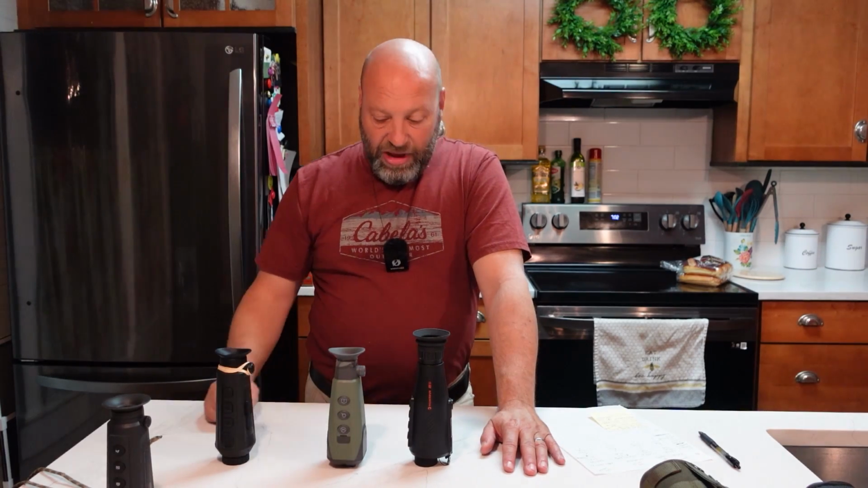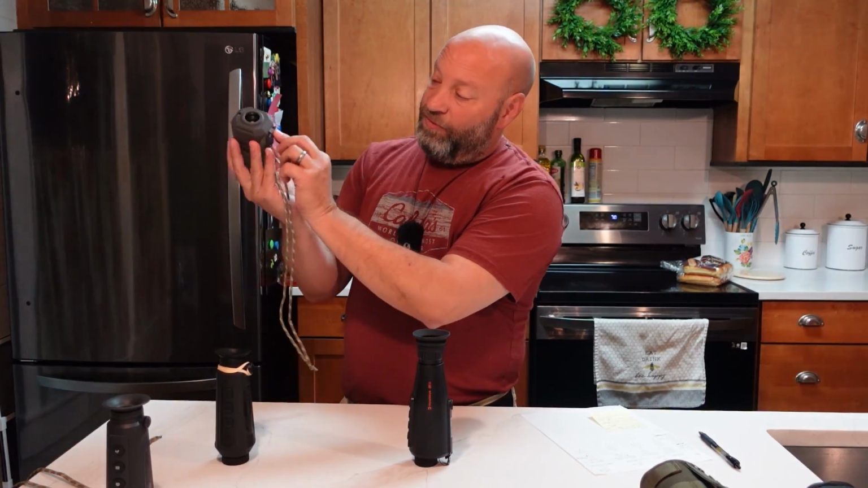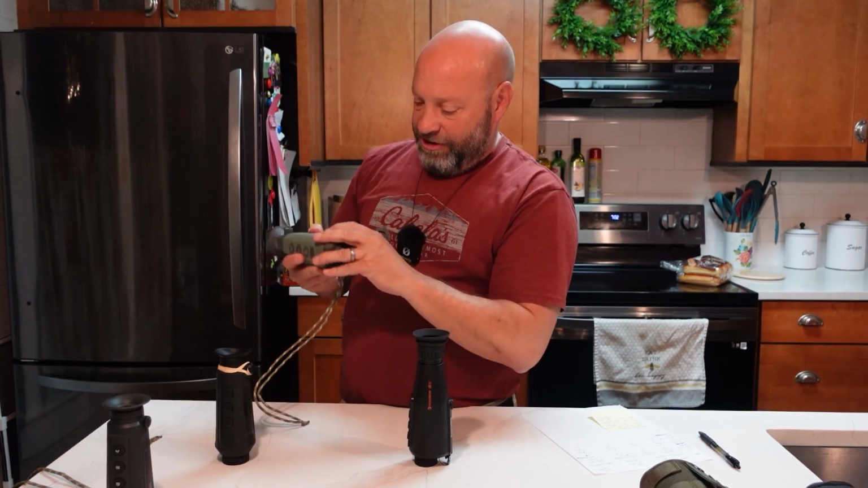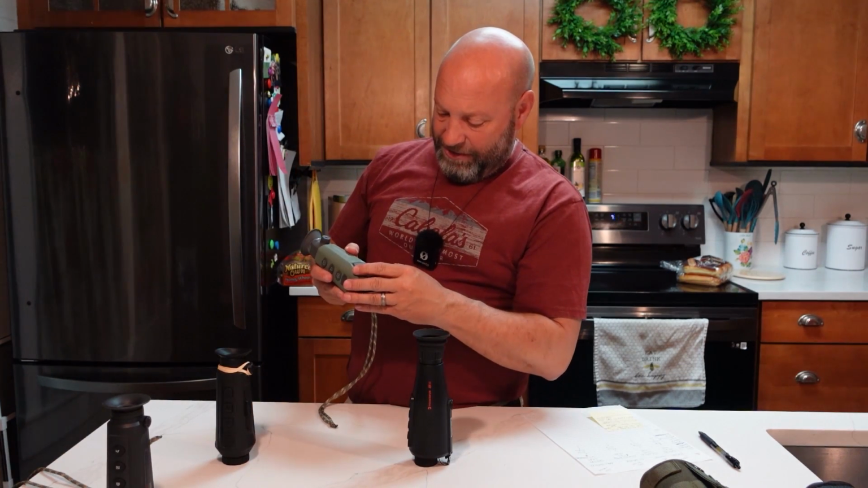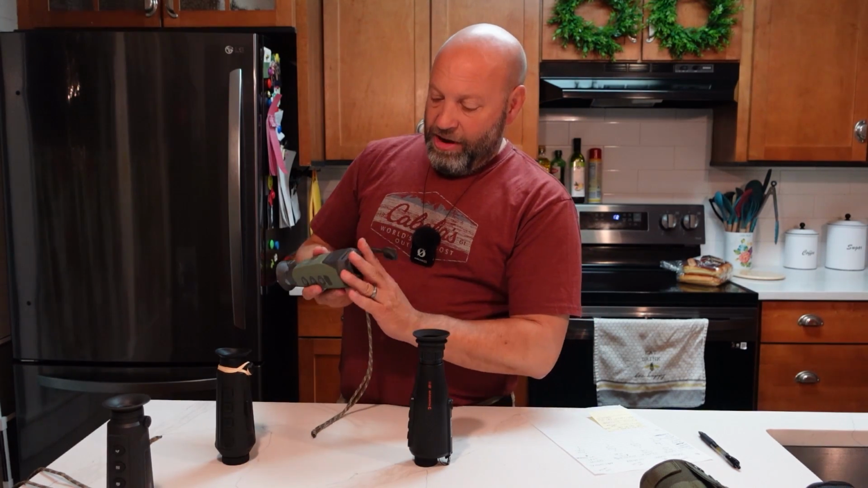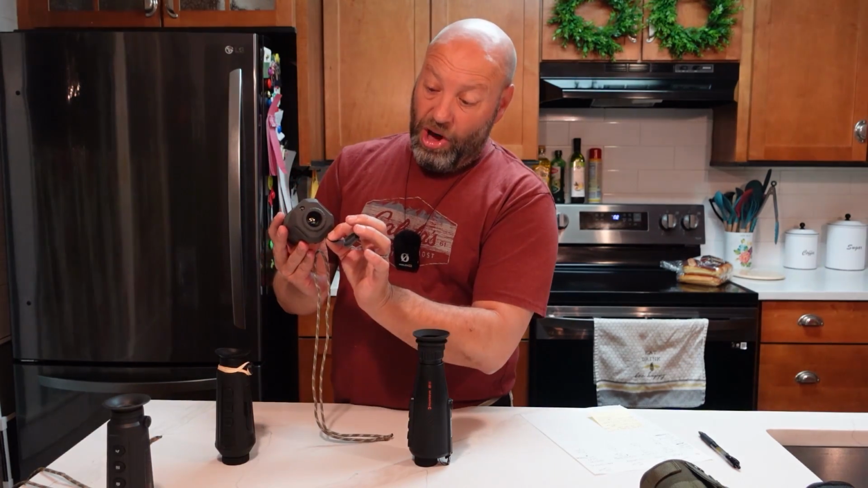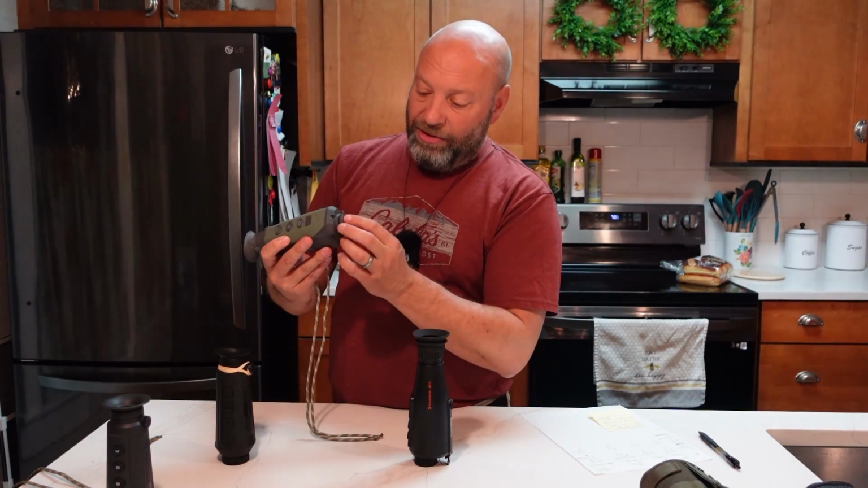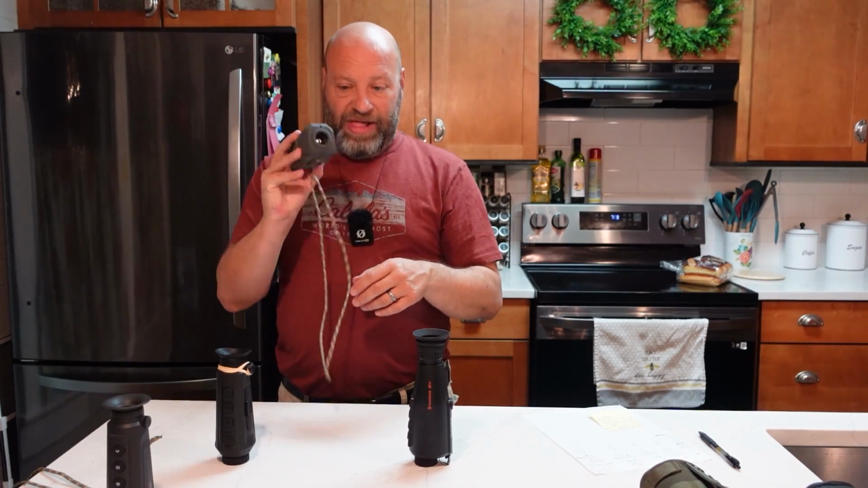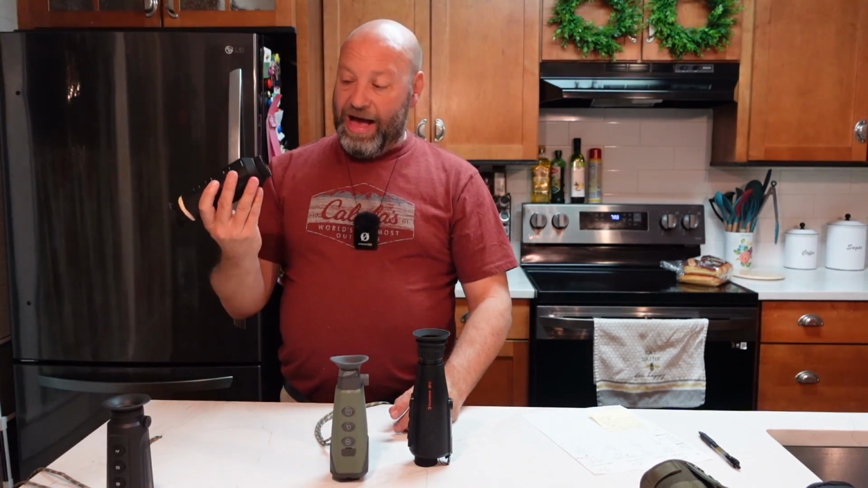Neat little feature. I do not like that the lens cap is non-removable. Looks like it is connected on there. Maybe underneath there, if I pop that off, maybe. We'll have to look. Let's check. Nope, it's buried up in there, so it doesn't come off. But if I keep using this, I'll cut this off and just leave it separate. Again, I don't have the time or energy to keep dealing with this thing on the front, and I don't like it flopping around on there. So for me, those would come off like I took off on this one.